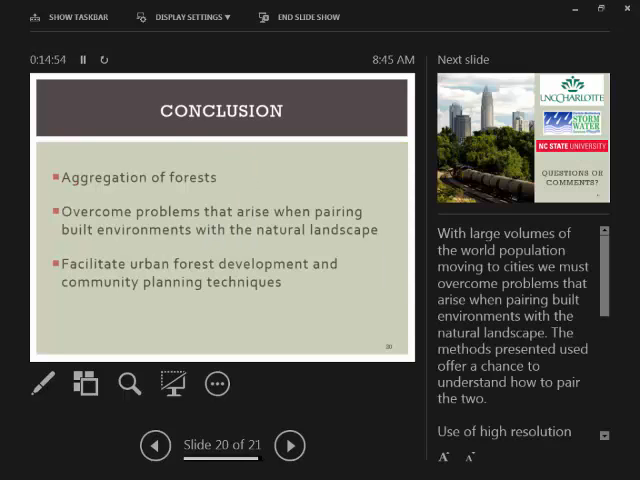So, some of the things we saw in common across the four models was mainly the aggregation of forests. So really, the less fragmentation that we have within the forest when it comes to residential neighborhoods, the healthier the trees are going to be, because they have all the room in the world to grow. Nothing is affecting them.